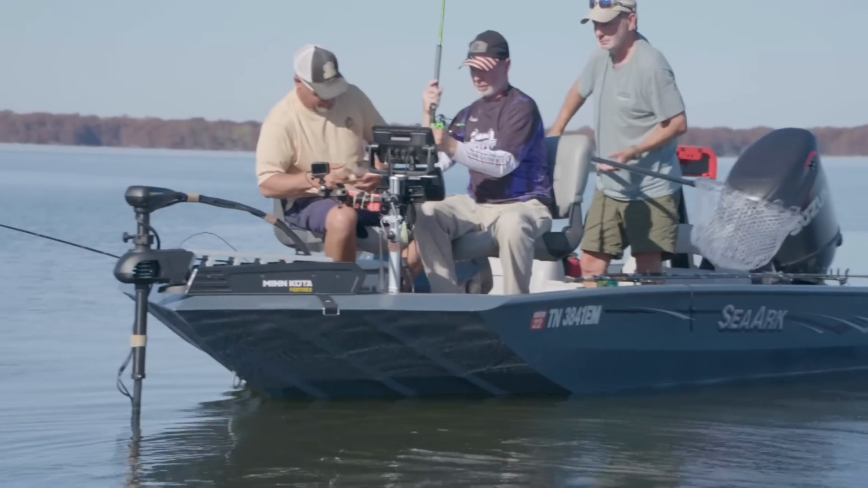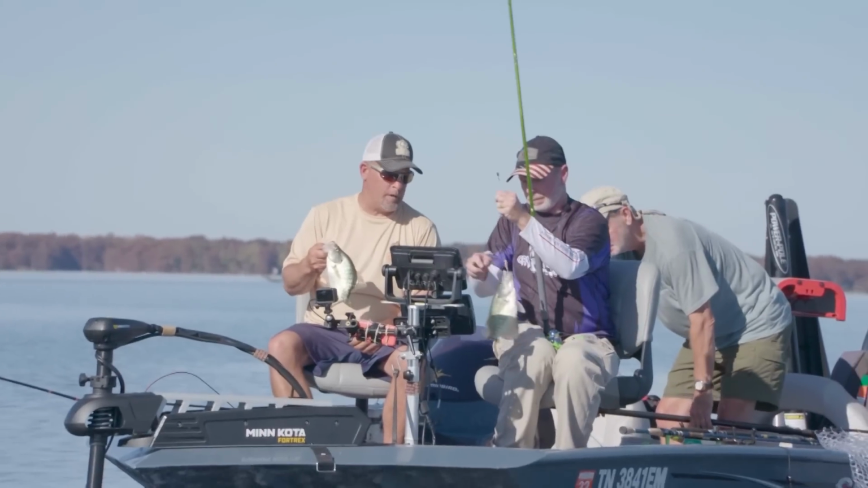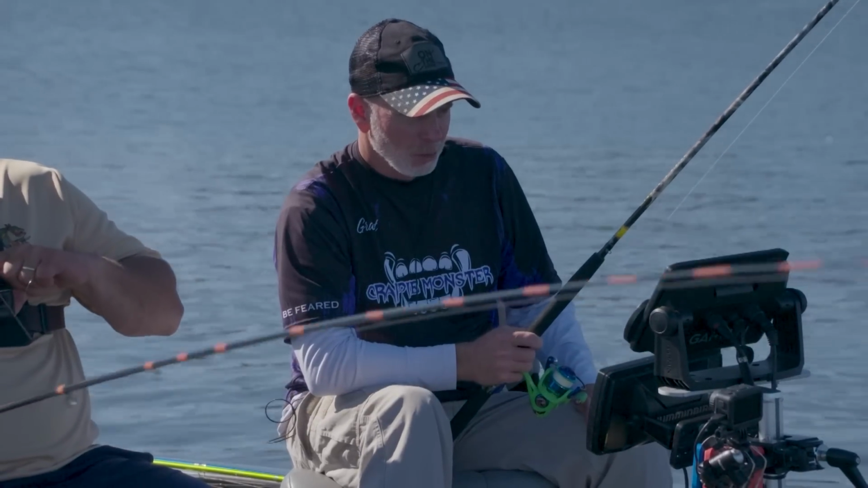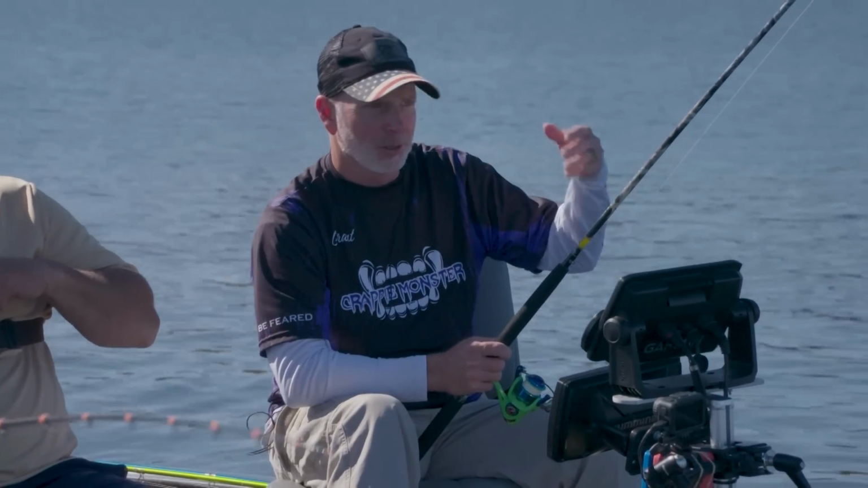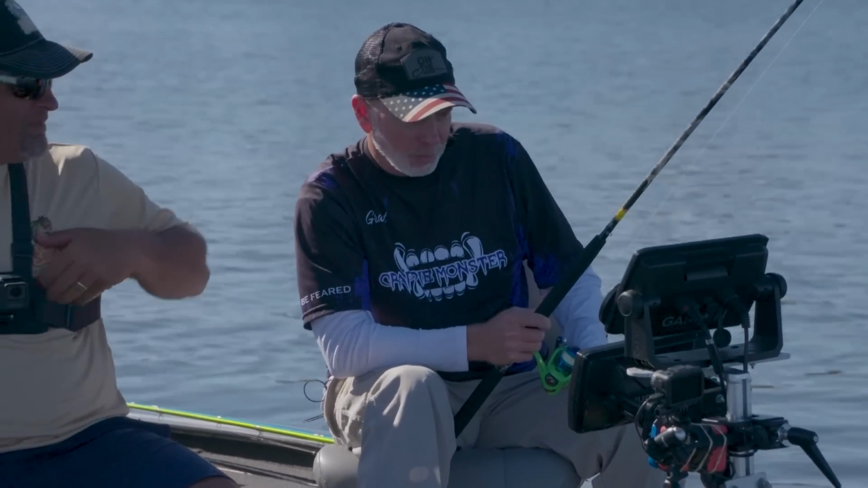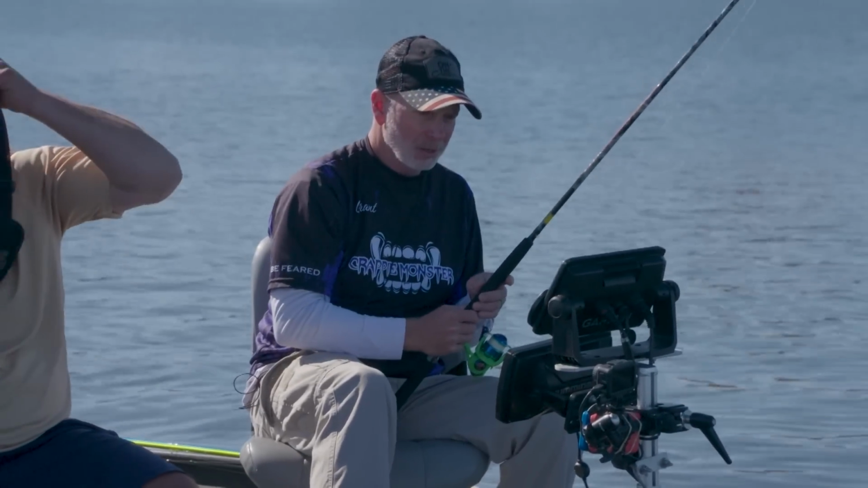There's so much structure in Reelfoot, of course, all these old cypress stumps and knees and everything else. You can catch the open water fish, no doubt, but it's just easier to go from stump to stump to stump and try to find the ones that are aggressive and the ones that are going to bite. And luckily this morning we were able to do that.